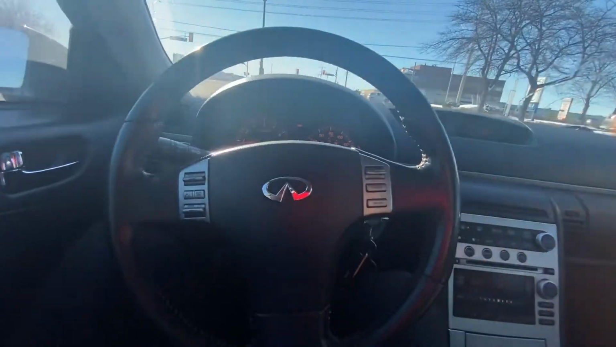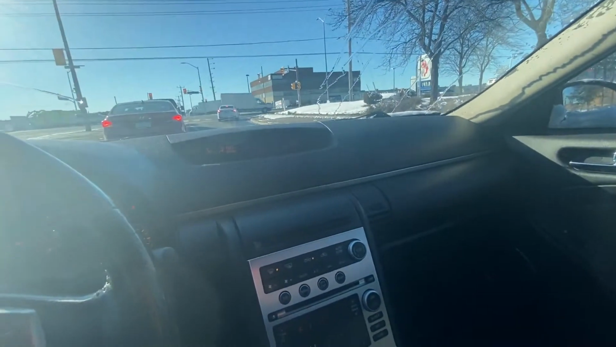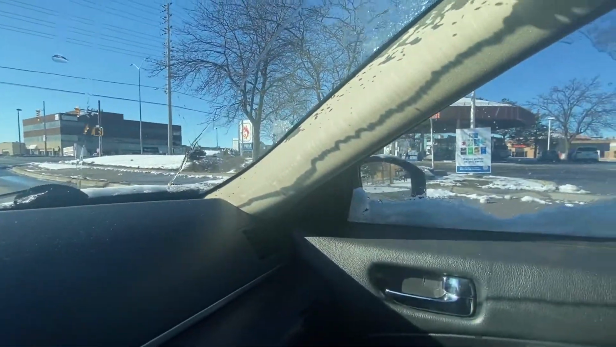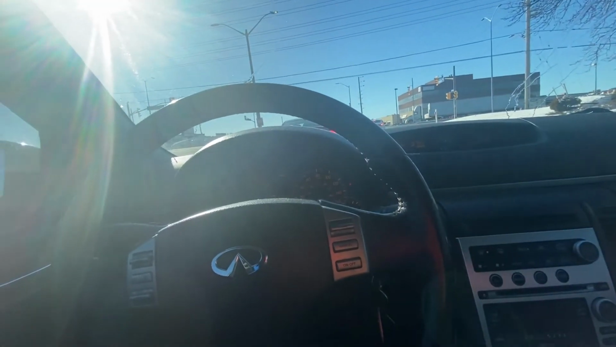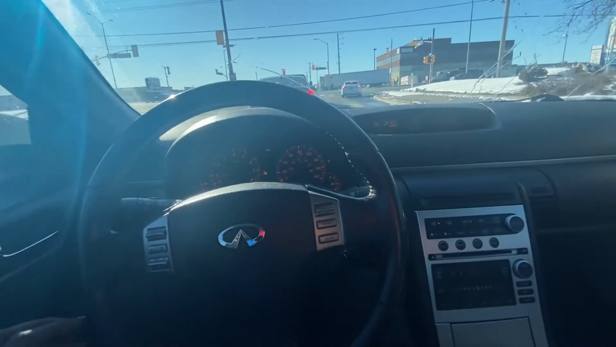One of my boys was recommending I should get an in-car mount, where I post it up on the side like all these regular YouTubers do. Everybody puts the same view there. Or just get somebody to film me, but you know me, I'm a lone wolf out here.